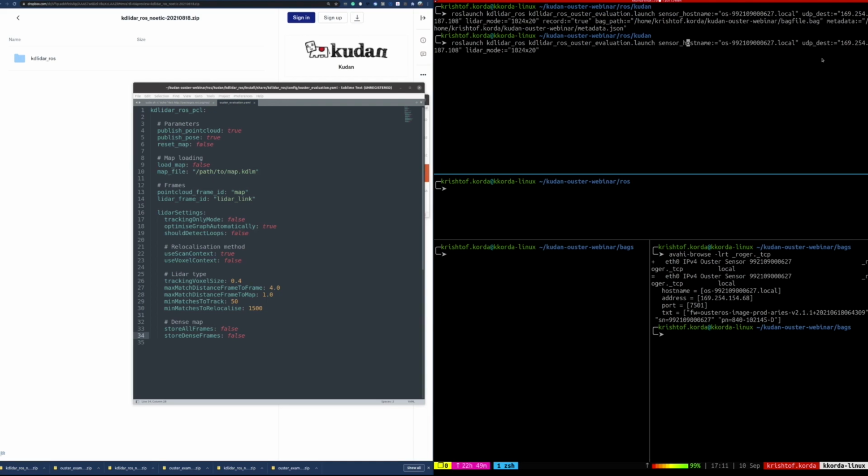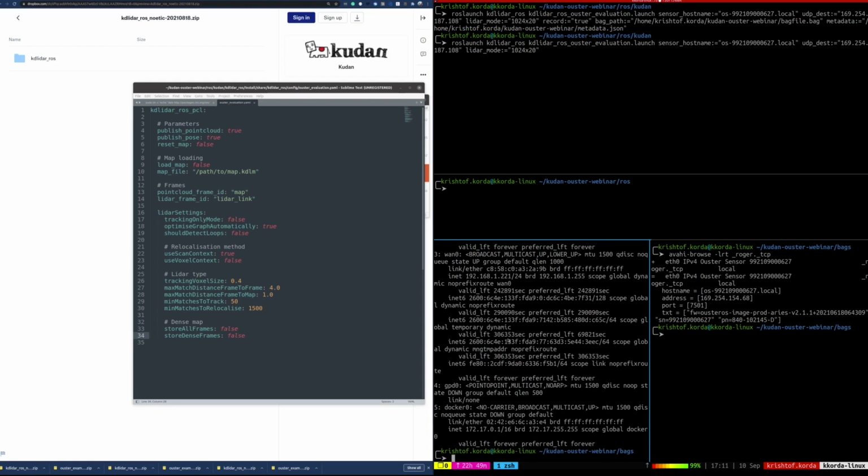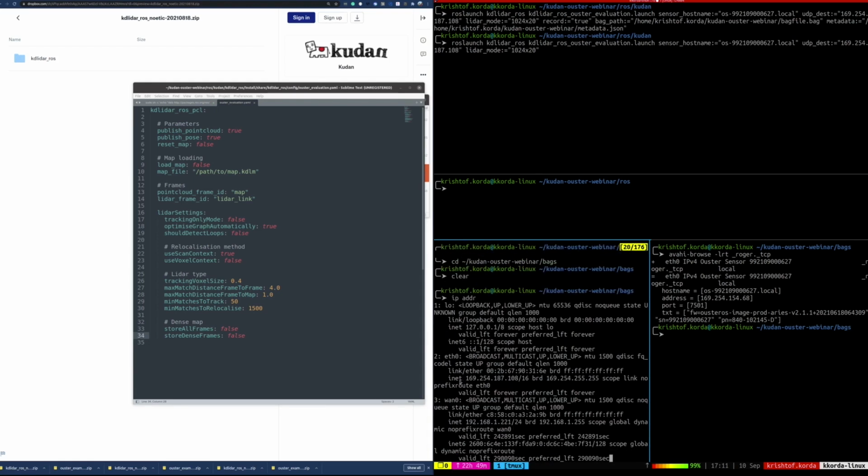And then the next thing we have to give it is the destination address. So the destination address can be queried very quickly in Linux with IP addr, and this basically queries all of the interfaces that you have on your computer. And you can see here Ethernet 0. Here is the IP address that we're going to be sending the Ouster data to. That'll then be brought into the KD Lidar ROS node for slamming. So let's go ahead and do that.